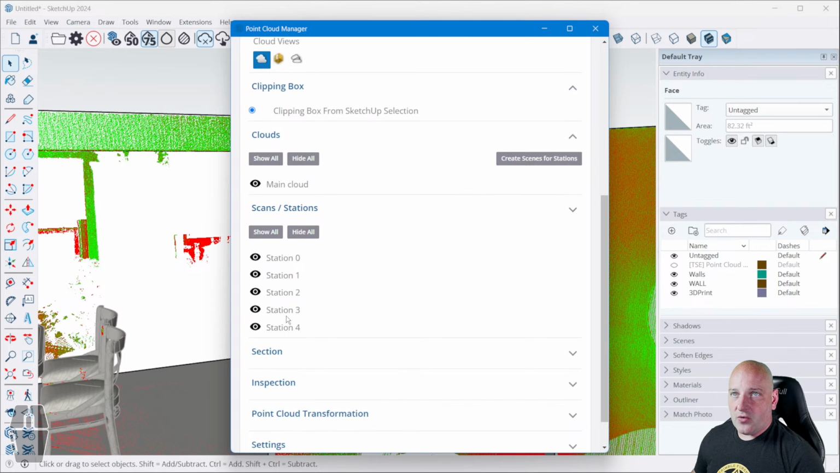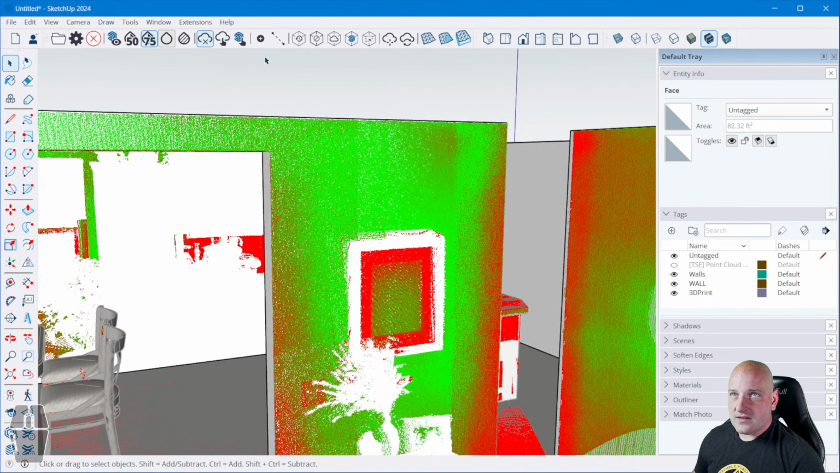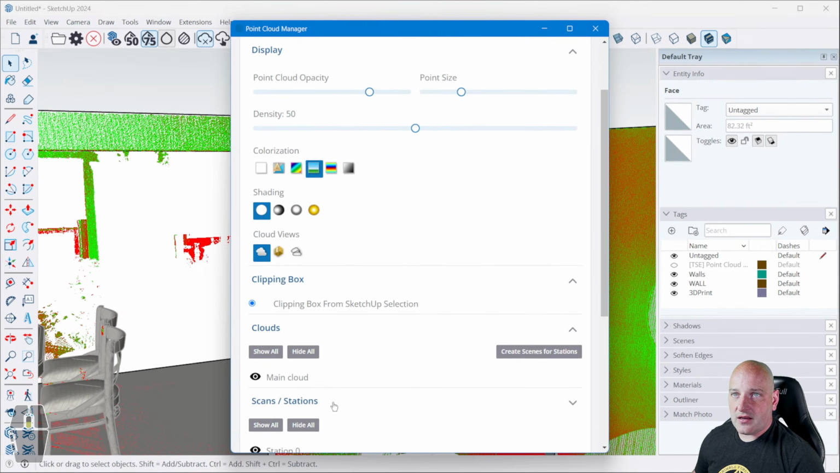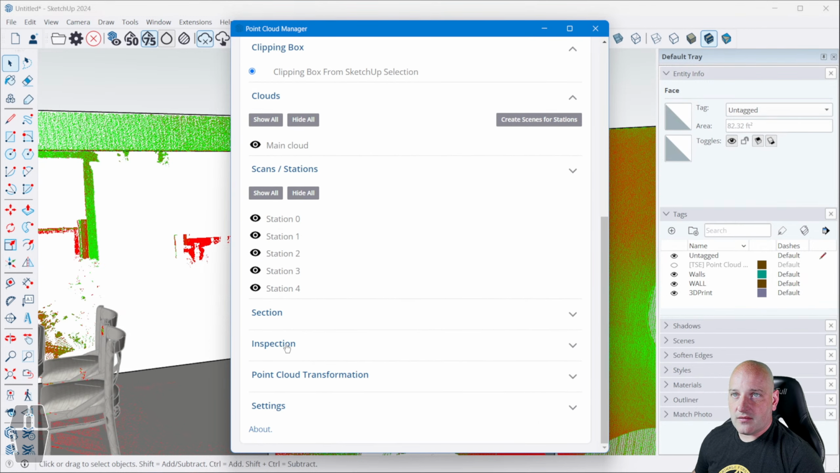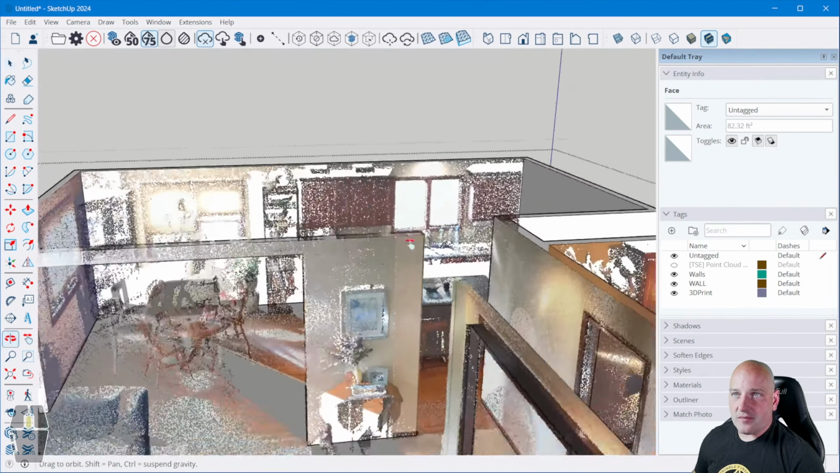Okay, so I'm going to turn my inspection off here. I'll just change my colorization back. There we go. And now I'm back in true color.